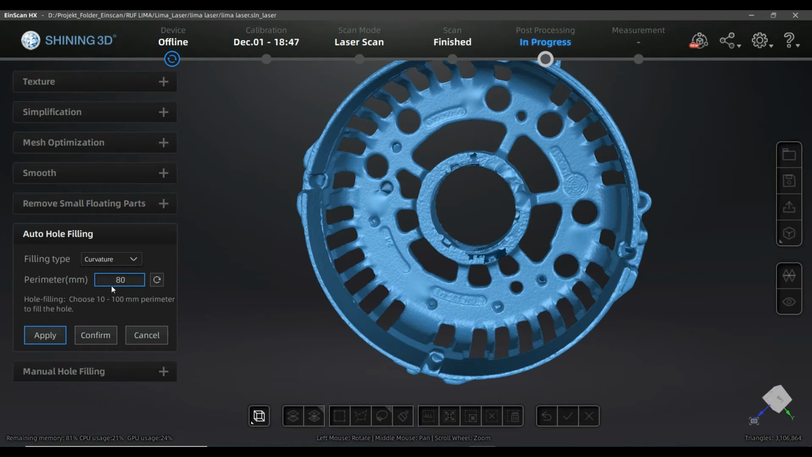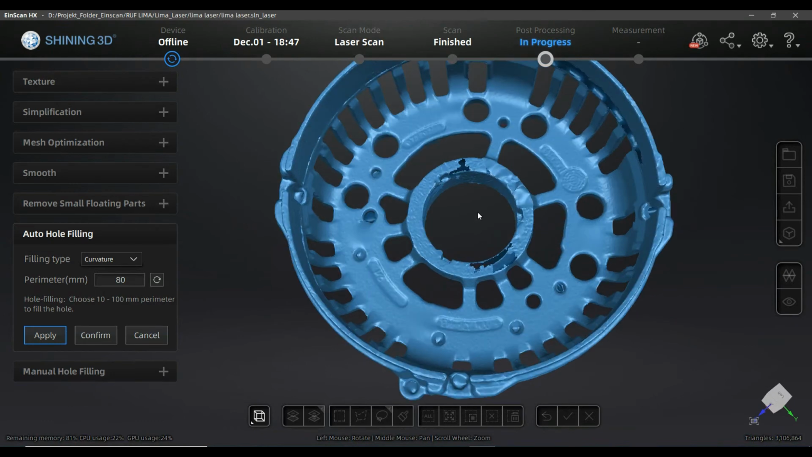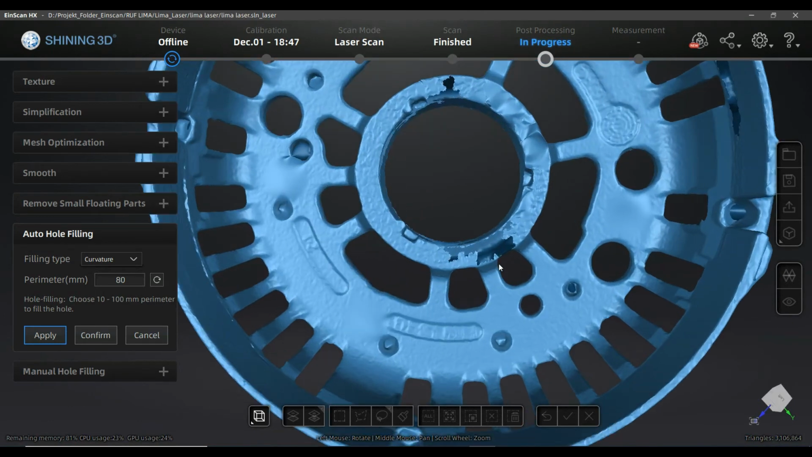Because here is a length parameter that gives you the limit of the holes that will be filled. So for example, if you have a small hole but with a lot of boundary length, you have to increase that value here to be sure that this is closed.